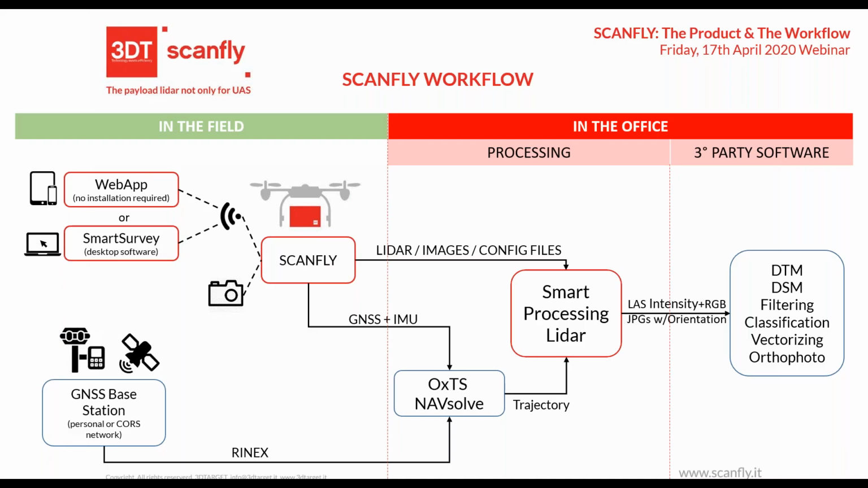So we try to sum up everything in this slide. Starting from the field, from the left to the right, we have the Scanfly itself, and we have a web app or a Smart Survey, which is our software that can control the Scanfly through Wi-Fi. We don't need cabling or some other connection or computer in the field, because we can generate a Wi-Fi network by Scanfly itself.